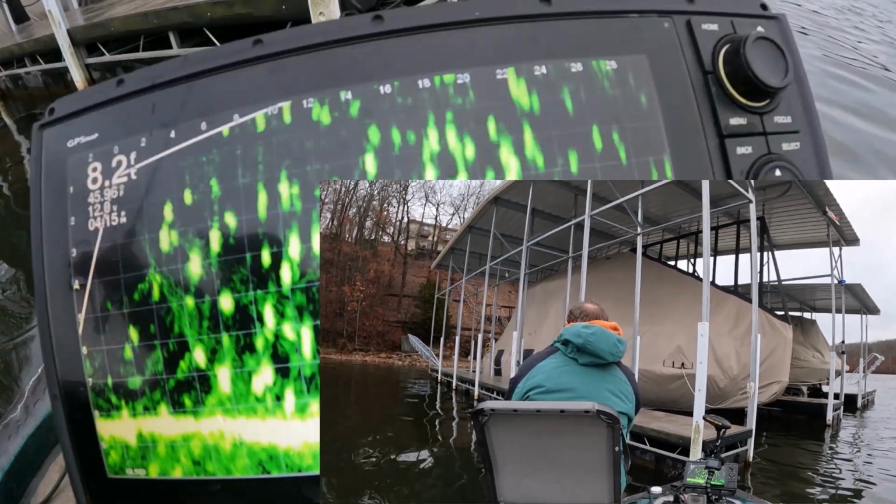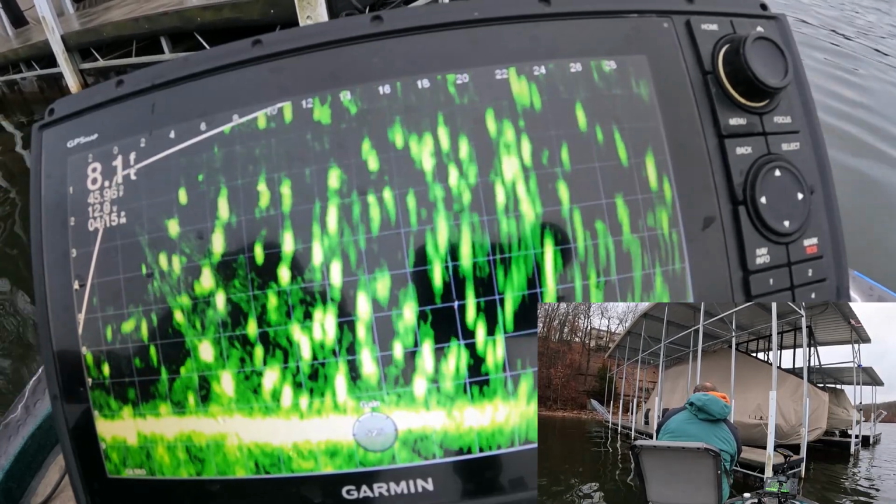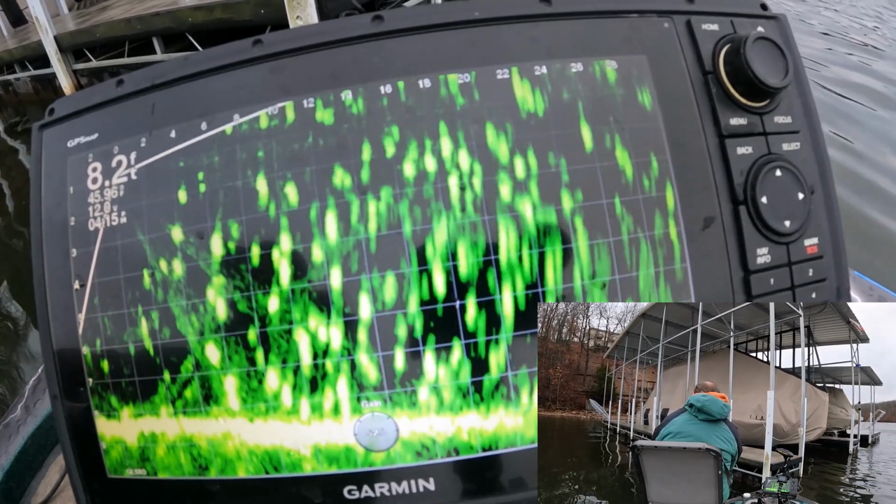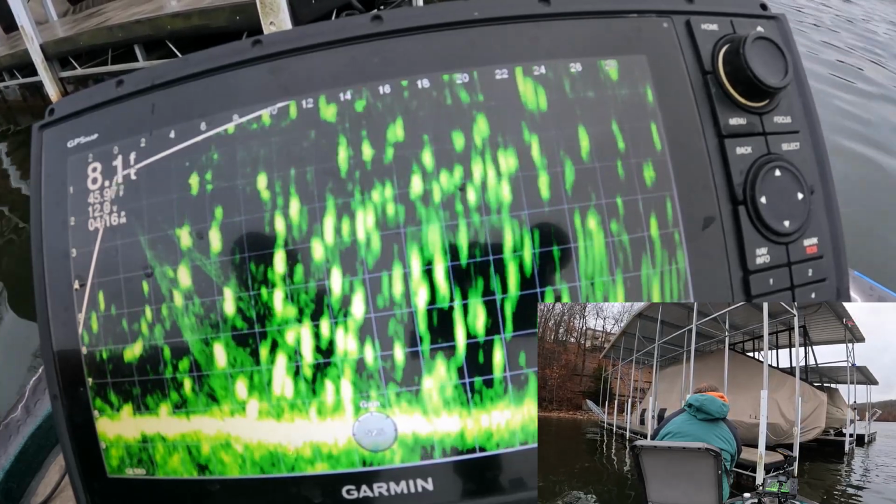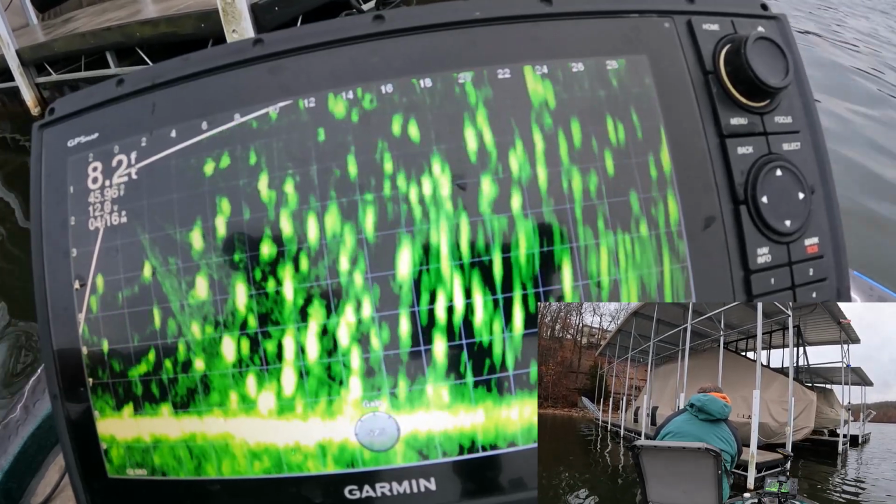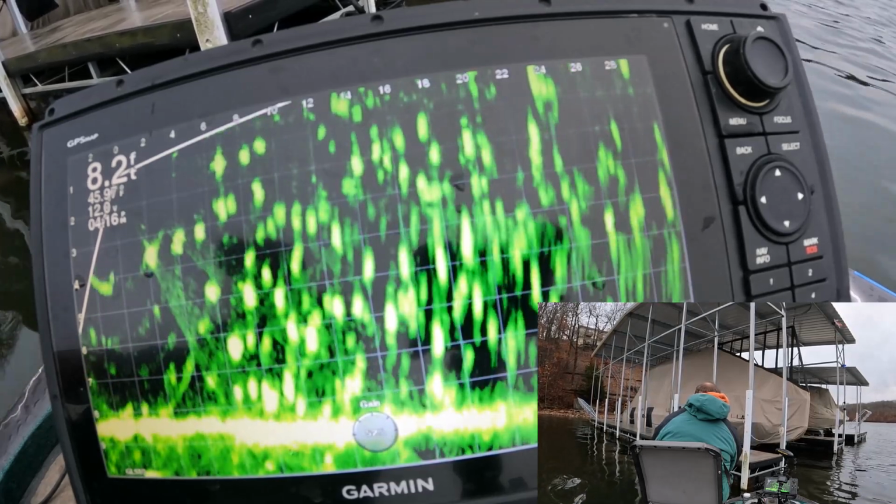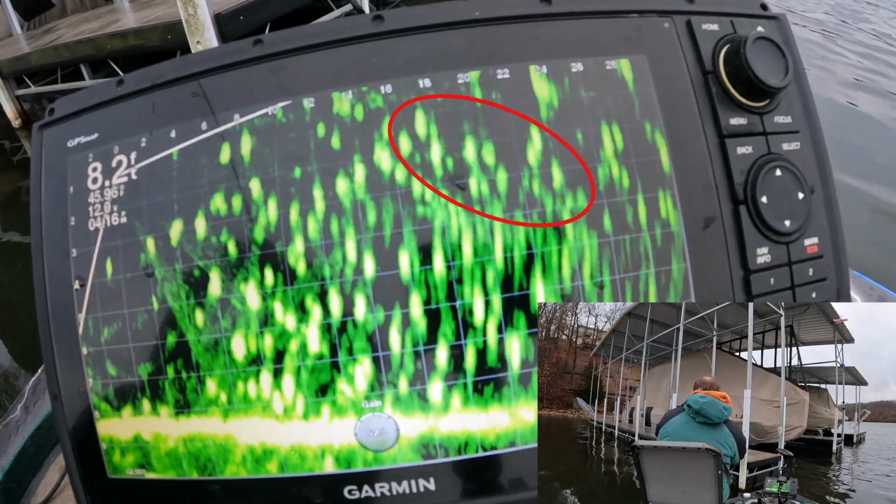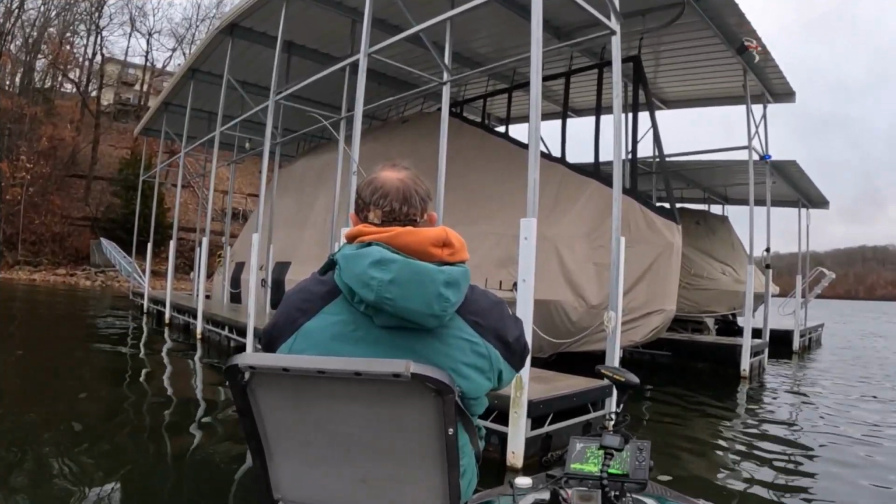Let's see if you like white. 1001, 1002, 1003. Let's go 3 seconds. No way we can't catch two more here, is there? Fish on. I told you they'd like that white one. I just had a feeling.